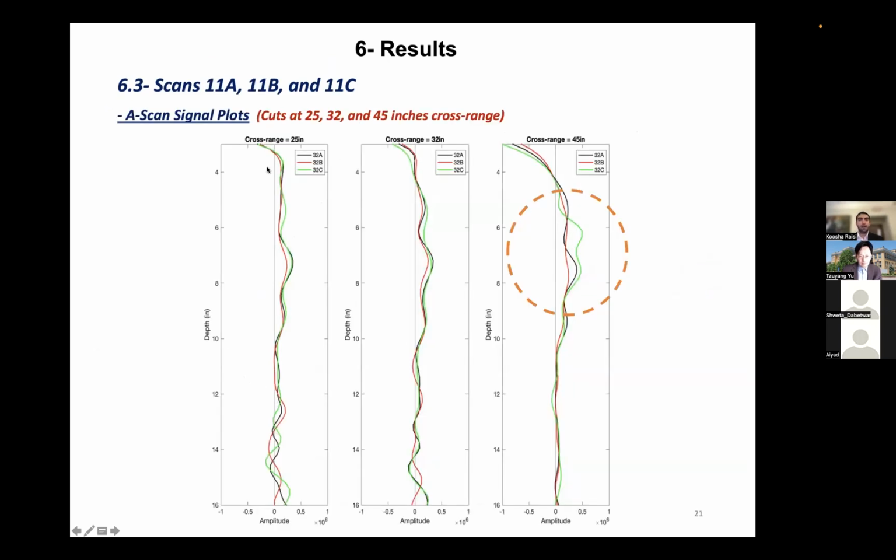Again, these values of cross ranges, these A-scan cuts, show that for this particular cross range cut, we can see that there is very small scattering here, also small scattering here, but a little more scattering for 32C at the cross range of 45 inches.